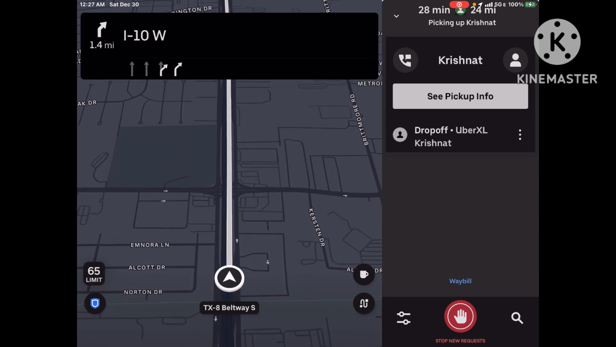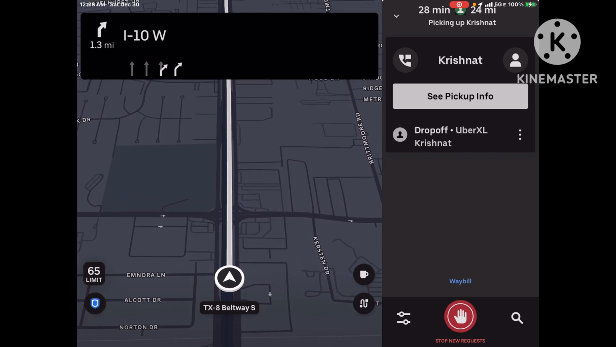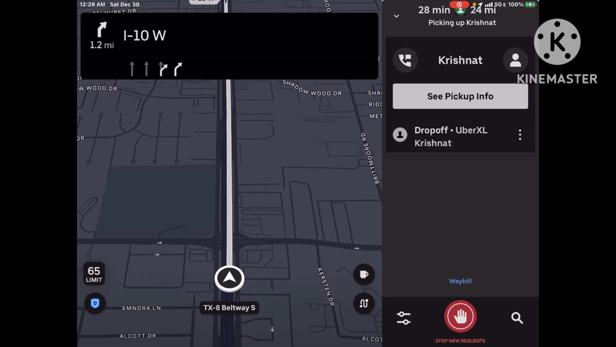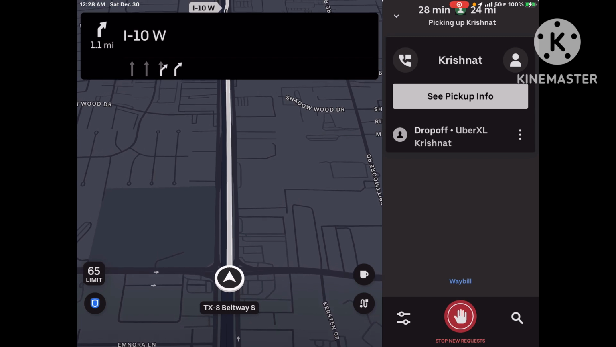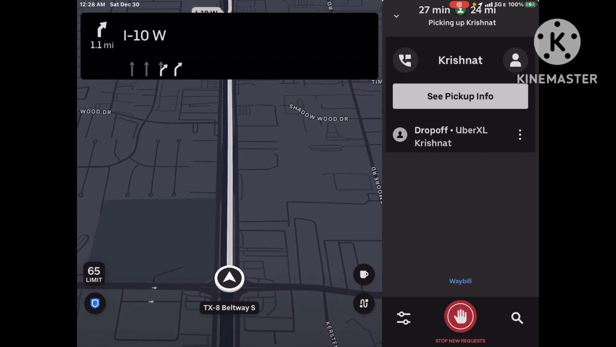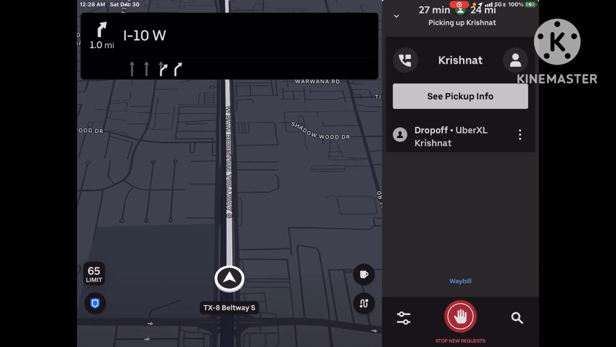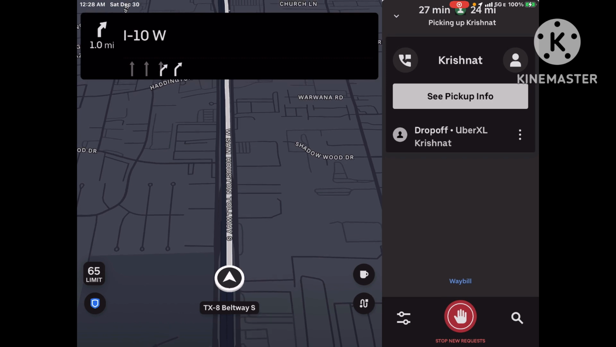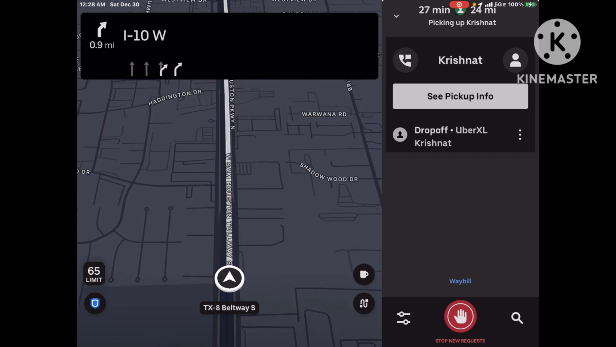So let's just say total for this particular ride, because I turned off Lyft, right? So now my main focus is just on this one particular passenger or passengers. Okay, so let's just say an hour. 35 minutes to go pick them up, 45 minutes to go drop them off. So an hour and 15 minutes, hour and 20 minutes.